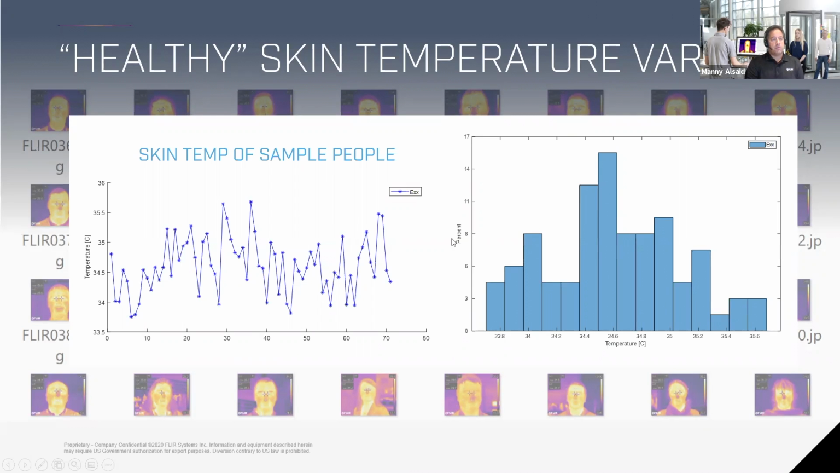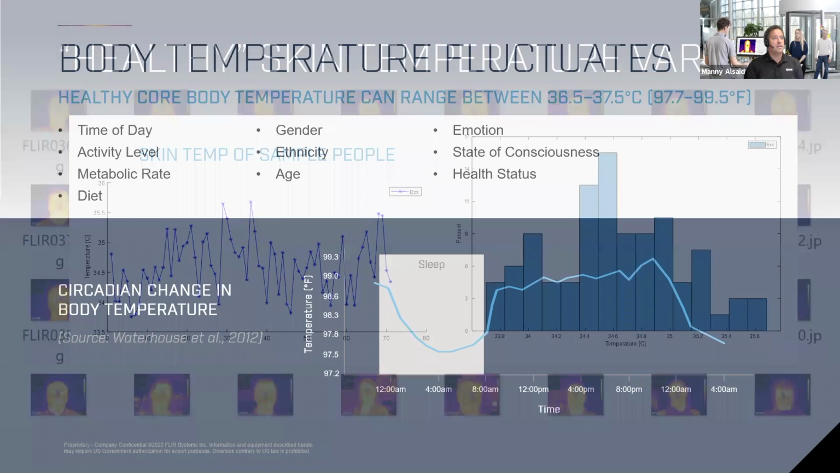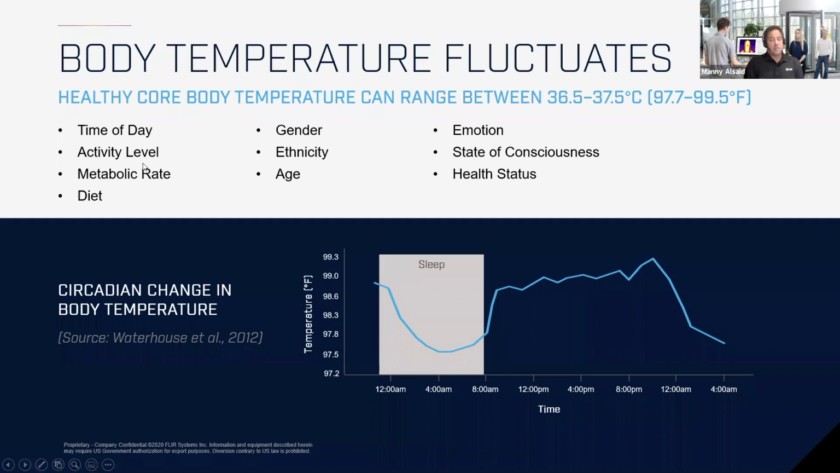The problem is people that are in this range or in this range will either be always missed when they're being detected, or always going to be potentially seen as they might have fevers if they've been outside under the sun. So we discovered that the time of day, activity level, gender, ethnicity, age, stress all affect your inner core temperature. So the idea of having a set temperature is not exactly ideal, because you will have a lot of false positives or false negatives, meaning people who truthfully have a fever but they're missed, or people who don't have a fever but they're thought to have something.